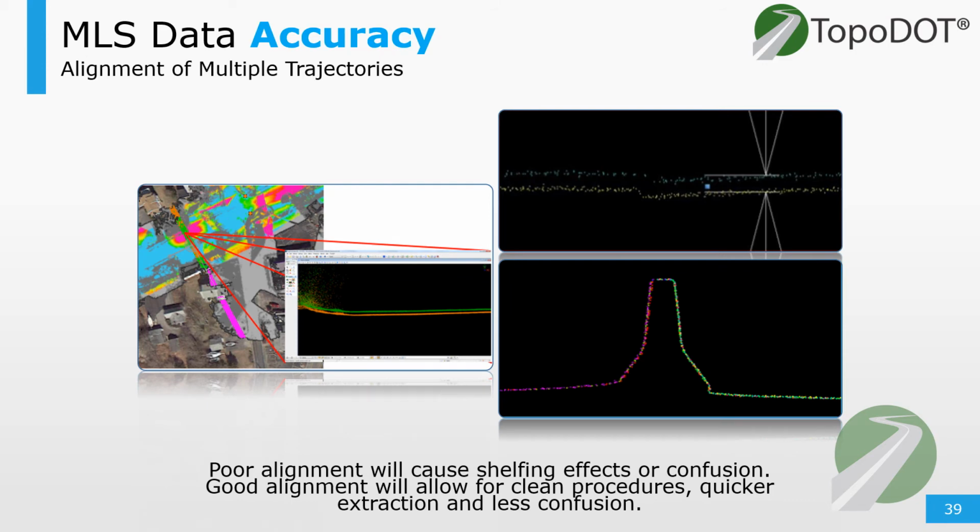How about the alignment of our data? So data separation in localized areas is manageable. However, an abundancy of it will cause confusion. For example, you have 2 of the same curve profiles separated by, let's say, a half a foot. Which one do you pick?